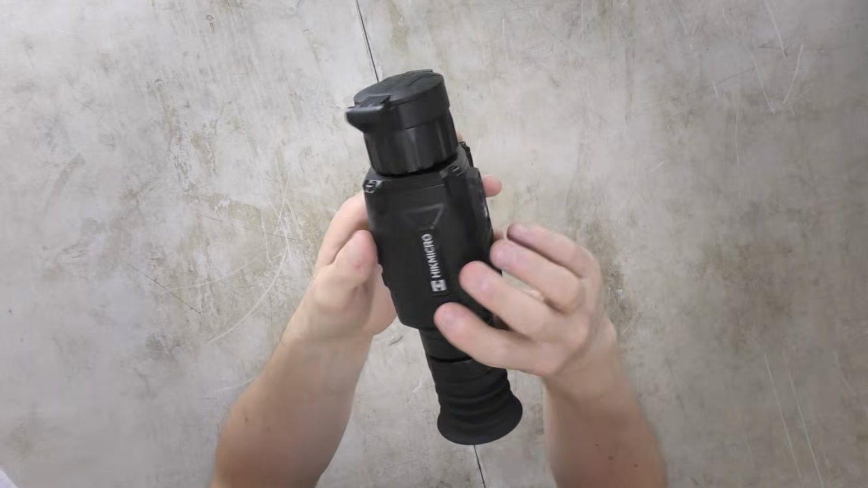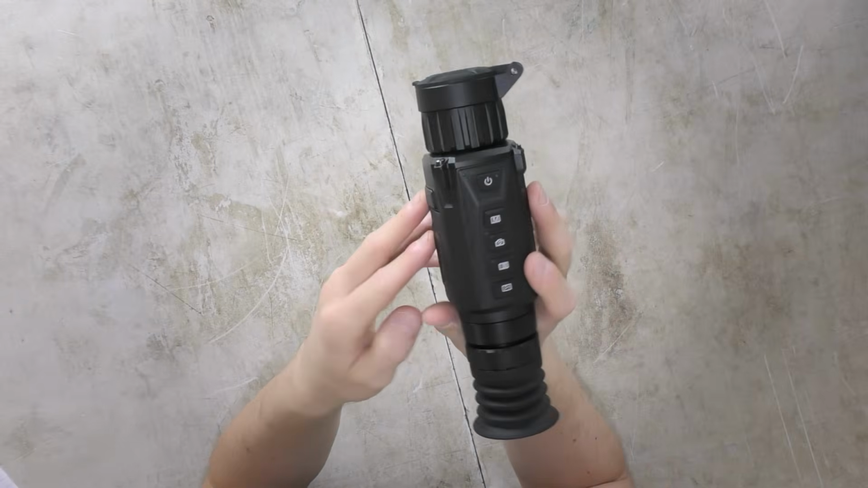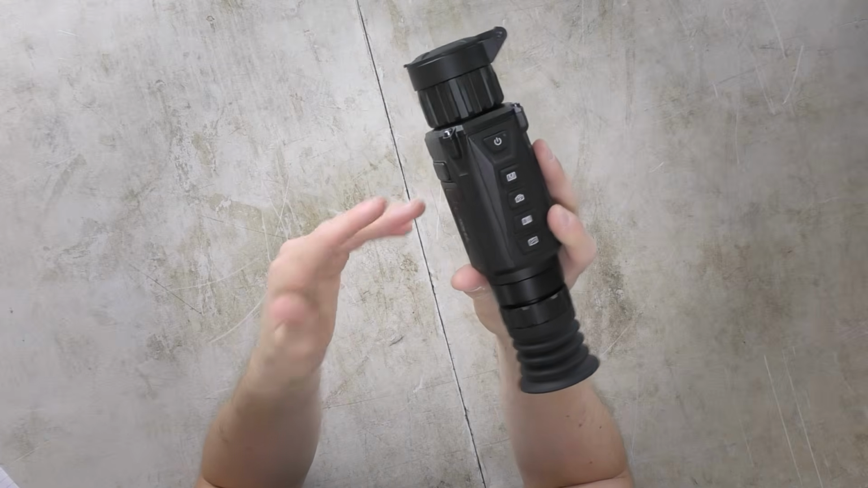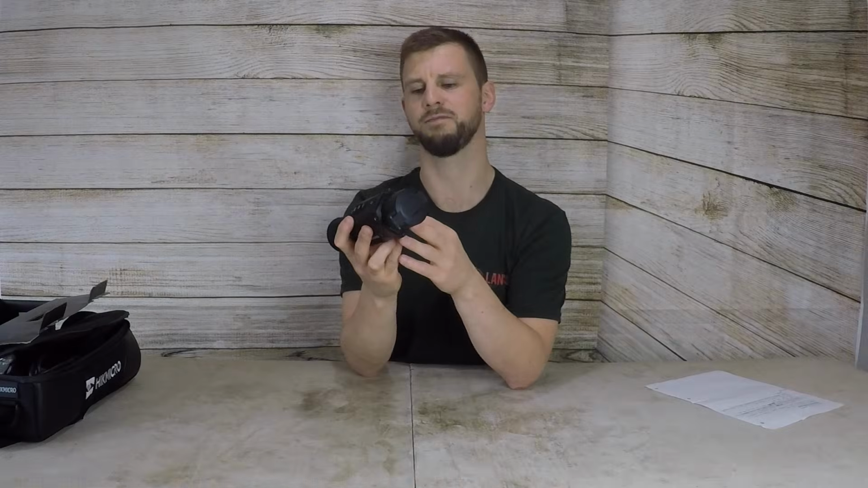And another feature which I like is the battery compartment. Now this is so easy to change. As I said, they've come with 2 different batteries. The batteries last approximately 10 hours continuous use. That is without Wi-Fi enabled or heat tracking.